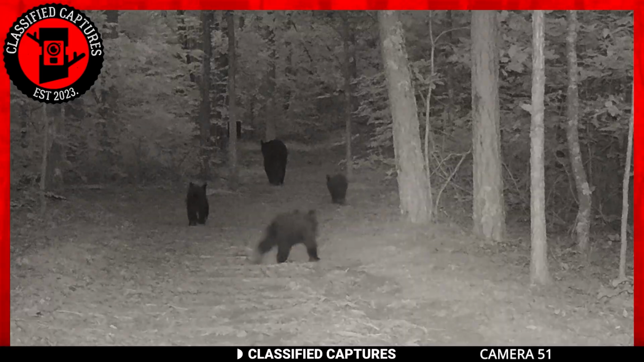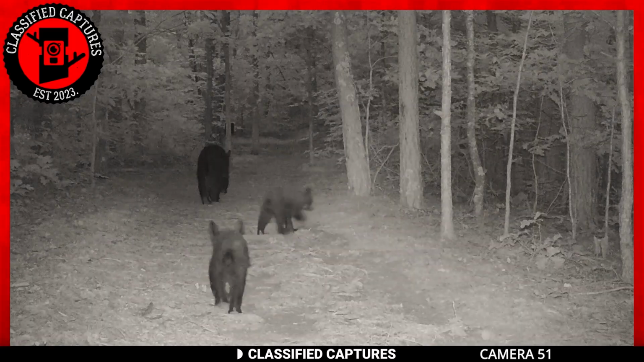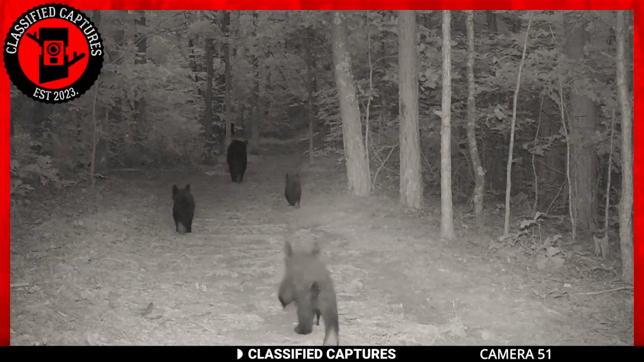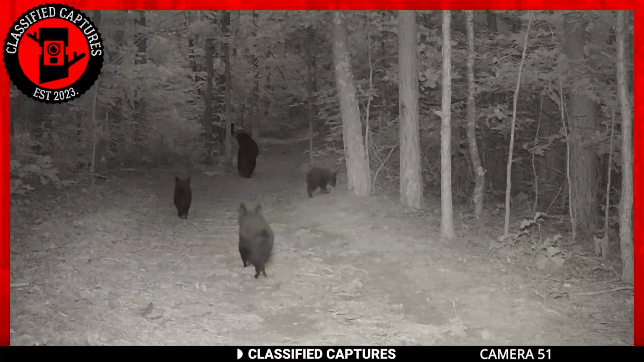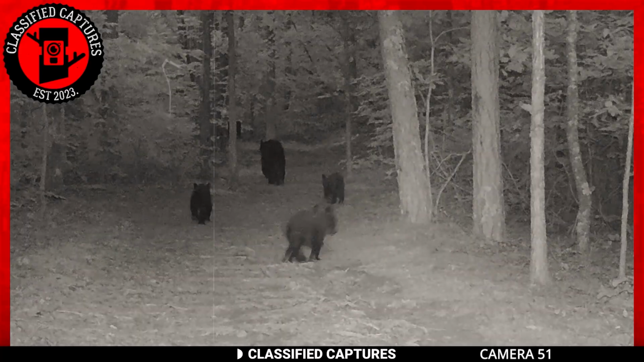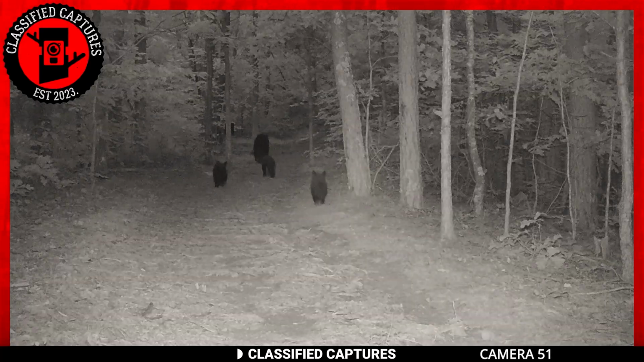Mother bears are extremely protective of their cubs. Despite their adorable appearance, it's crucial to remember that encountering a mother bear and her cubs can be extremely dangerous. Thanks to trail cams, however, you can enjoy such encounters without having to be close to them.